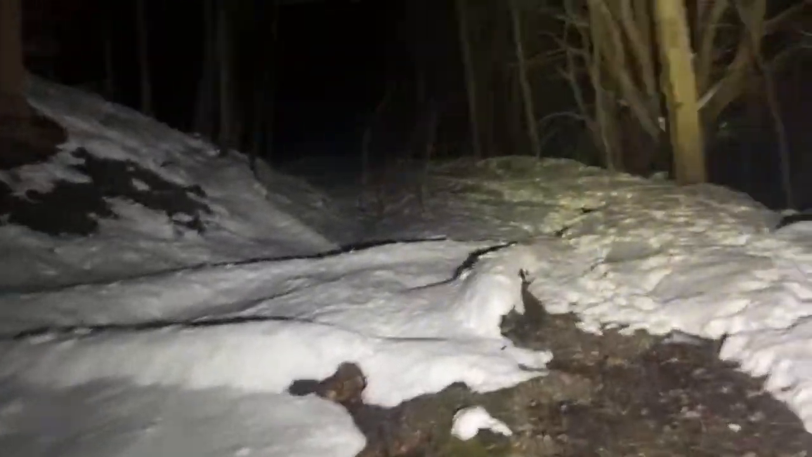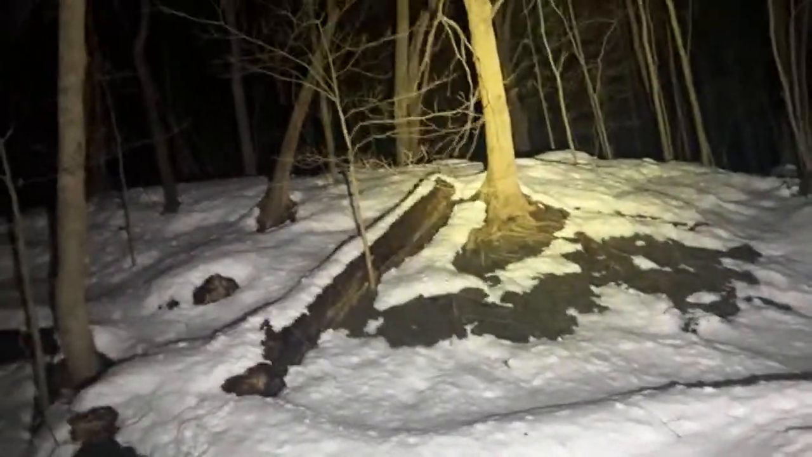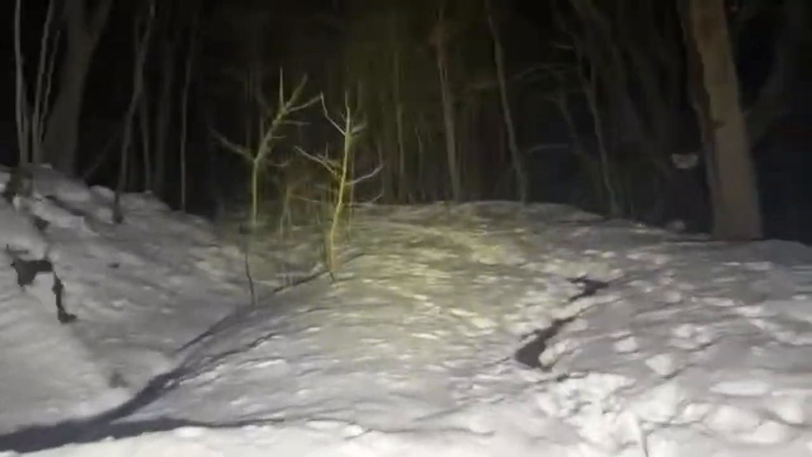It's like a larger animal, but I can't tell. It's degraded. Now this is where you're gonna really start to hear me huff and puff going through deep snow up a hill.